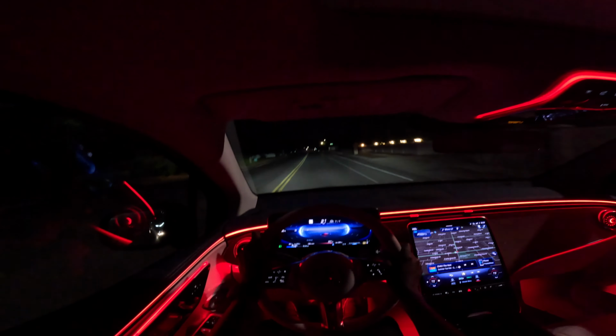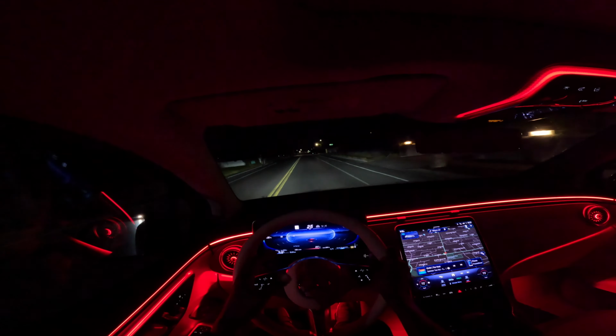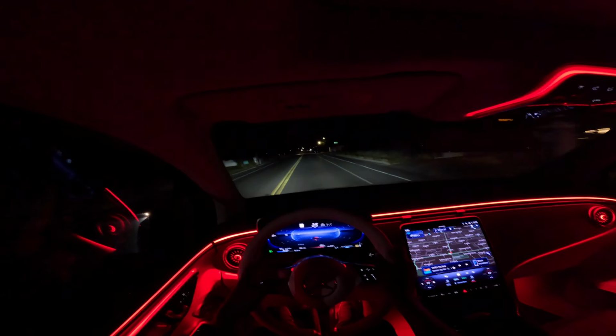As I mentioned previously, I'll have another full in-depth review of this car, both the exterior, the interior, and the driver's experience.